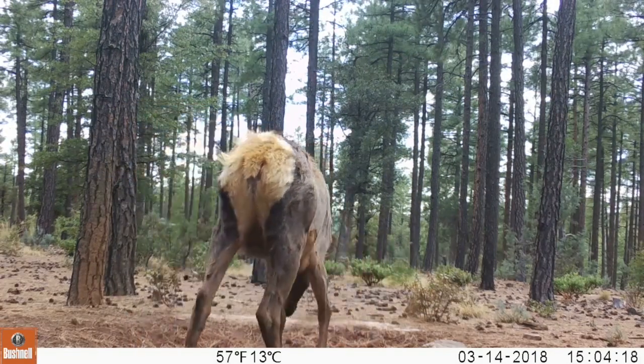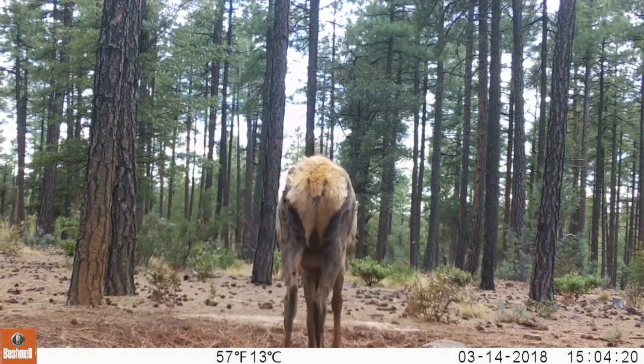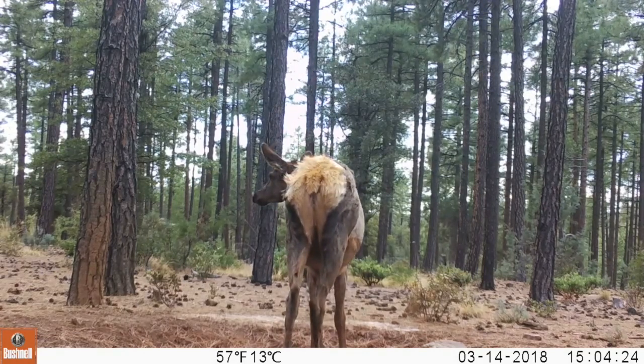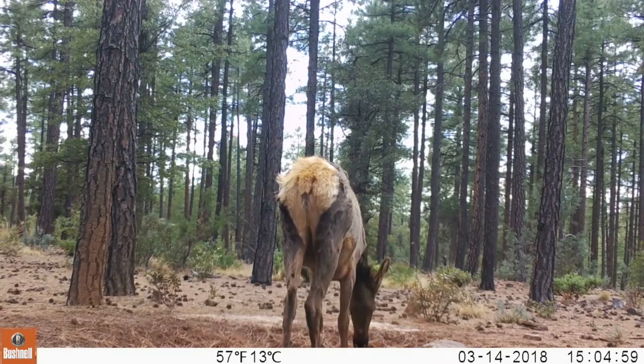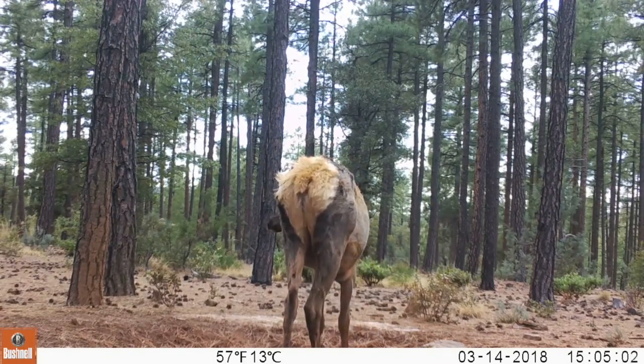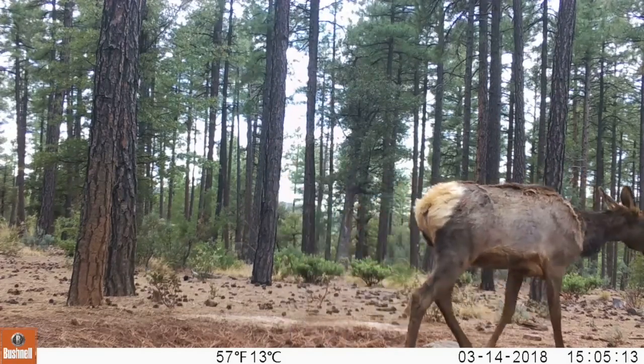Here's a lone cow coming in, for example. It appears they chew on the mud sometimes, just maybe to get some minerals. Of course, I've dropped salt here on the edge at times, but when I do that, I get so many. So I have to stop that.